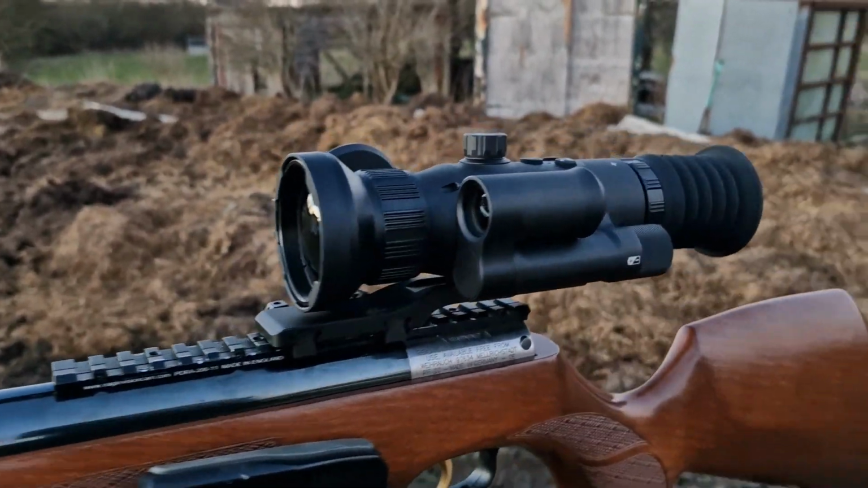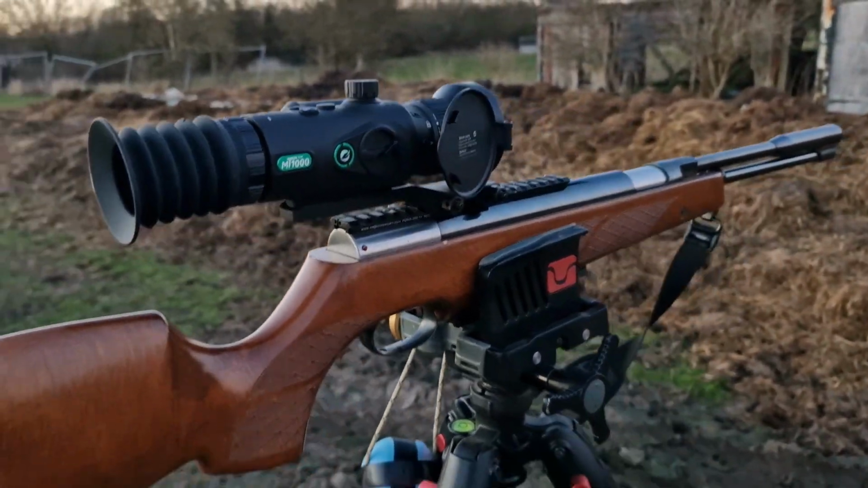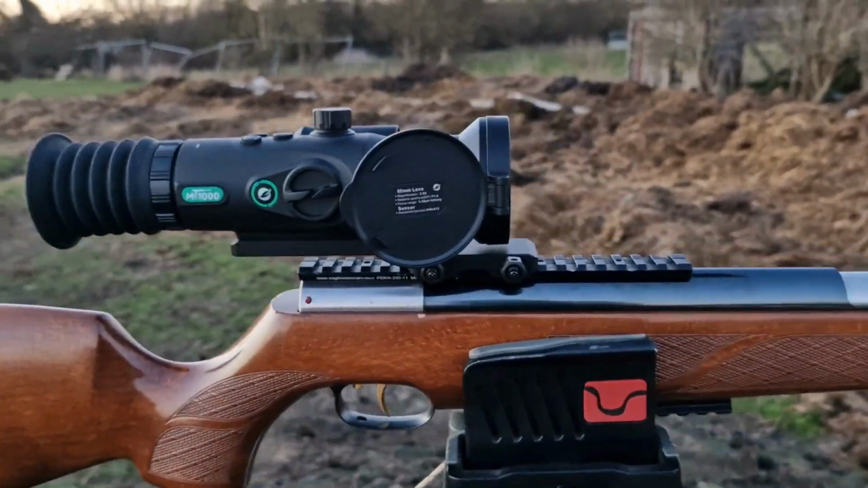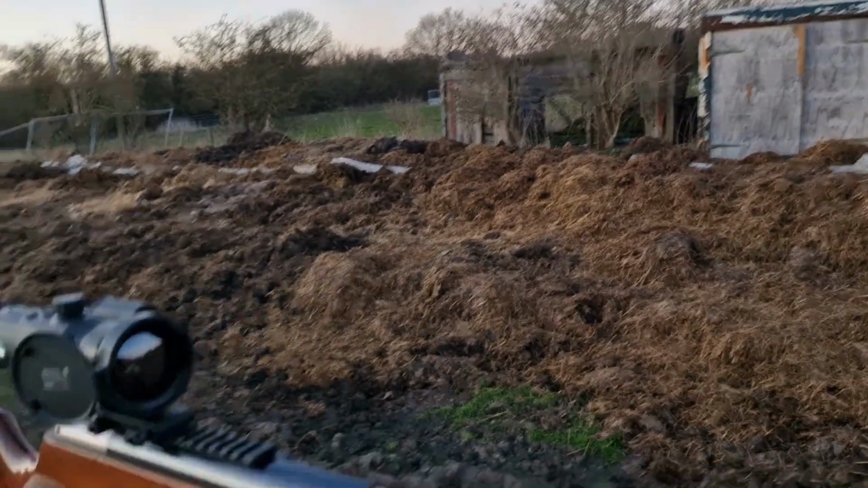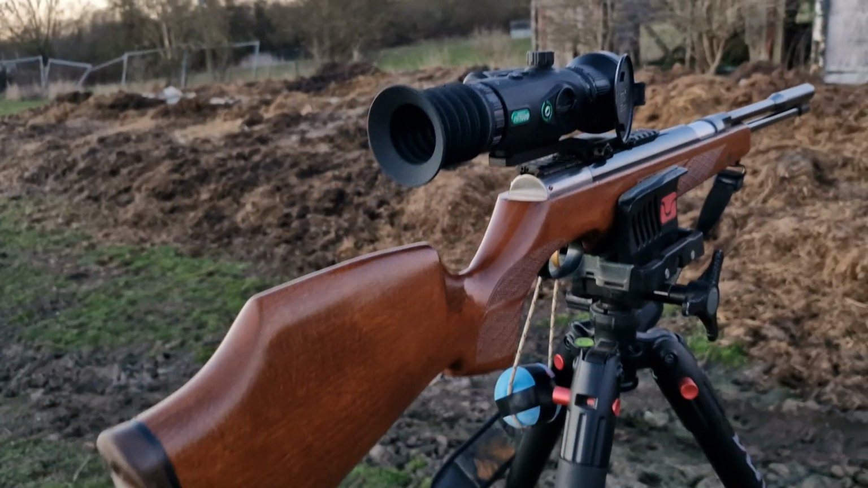I chucked it on the rifle earlier, and honestly, about 5 minutes putting it on, setting the parameters up, taking some test shots, getting it zeroed, checking the ballistic calculator works, and it's spot on. So I've tested it out from probably 5 yards out to 20, and it seems to be working really well. So I thought, well, that's enough to get me out on the rats.